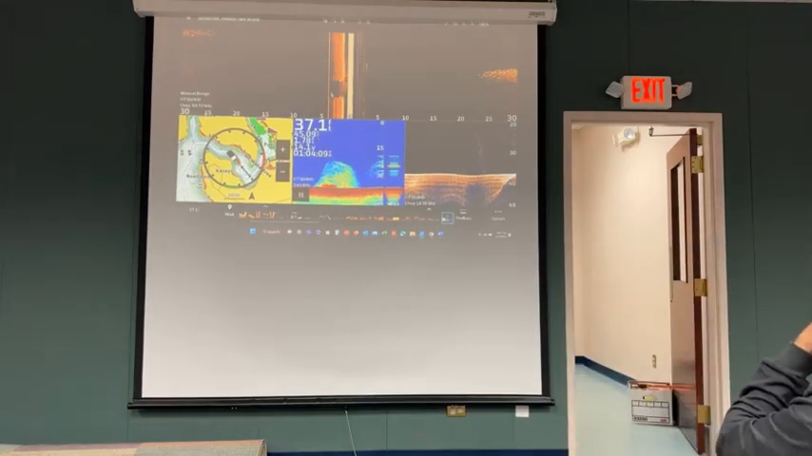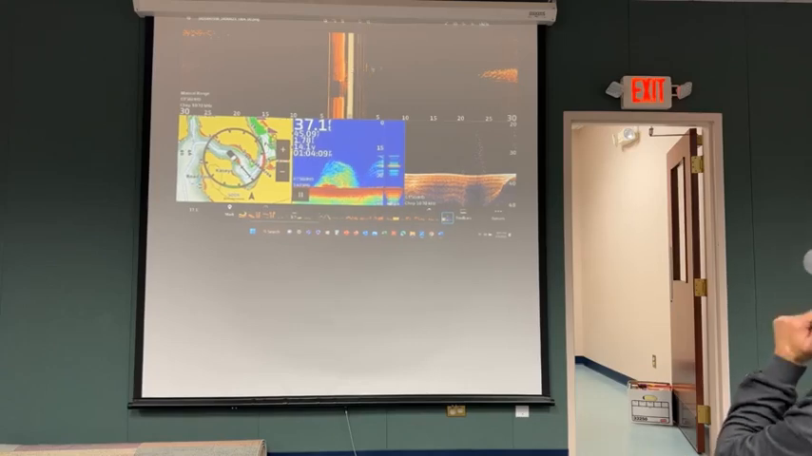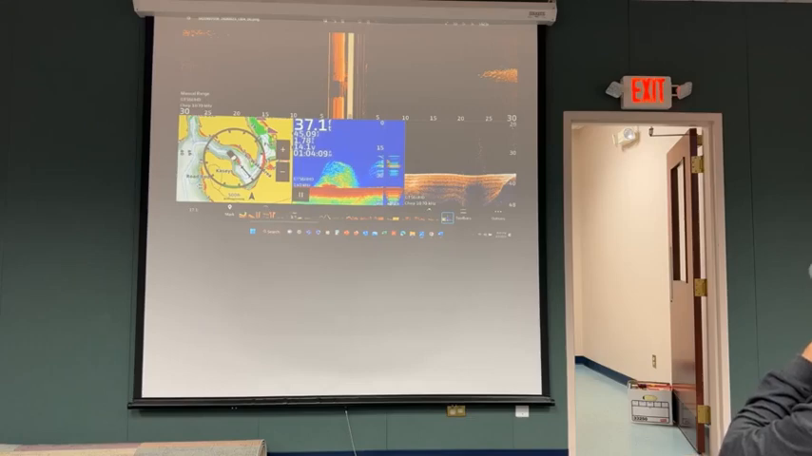And the side scan here shows me that most of this bait ball that I've just gone over is on the right side of the boat. There's a little bit over here on the left, but by far the majority of it is over here on the right.